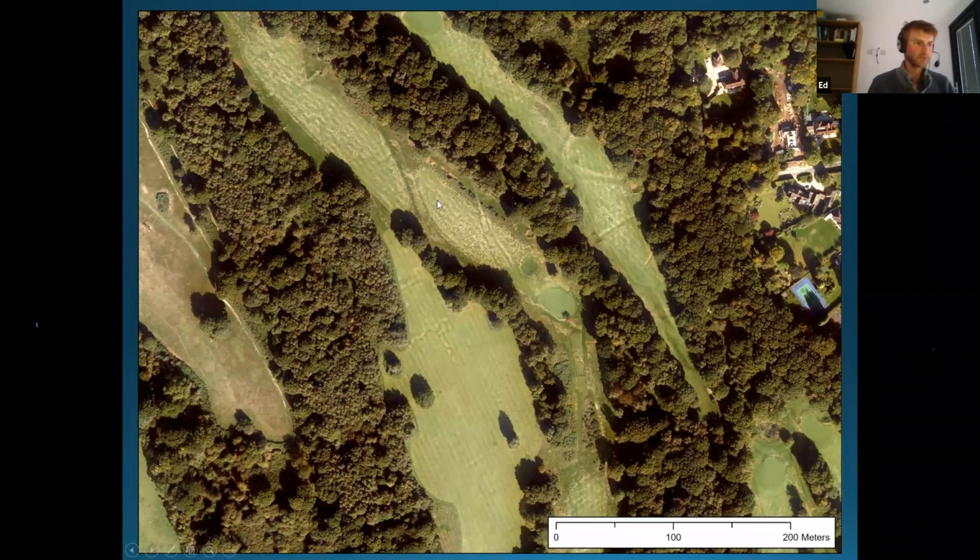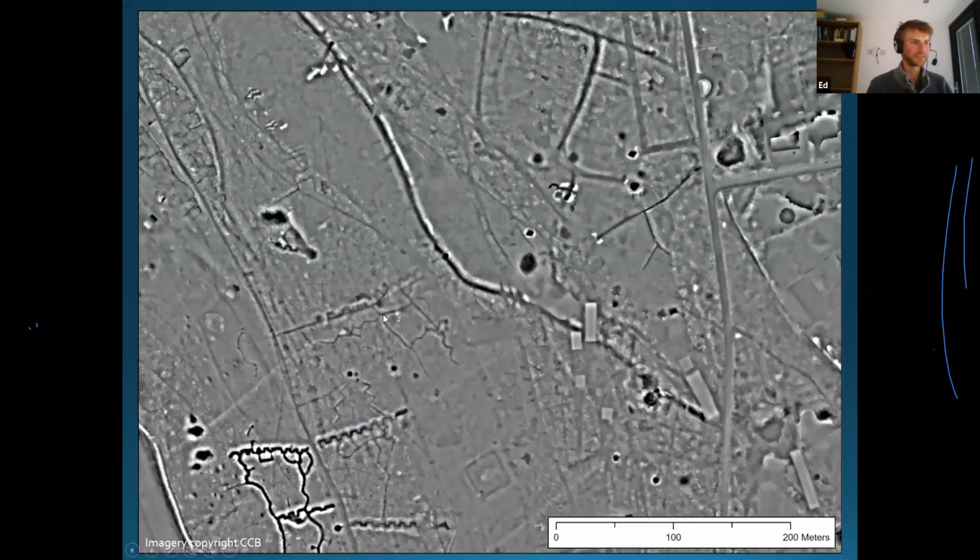So yeah, Berkhamsted Golf Course, I think, is a fantastic example of a golf course that hasn't done too much in the way of terraforming. Lots of golf courses completely dig up the whole landscape in order to build their fairways and their bunkers and things like that. Obviously, there's a bit here at Berkhamsted, so you can see some of these rectangular things. These are obviously tees.